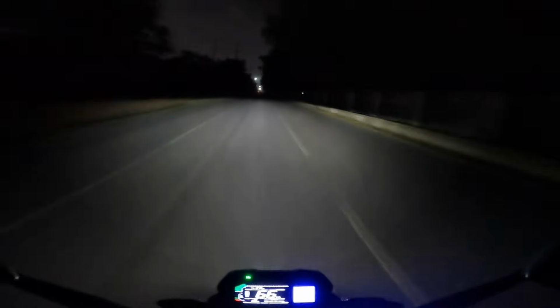Very impressive in pitch black darkness. Now once we go there, then we'll know.